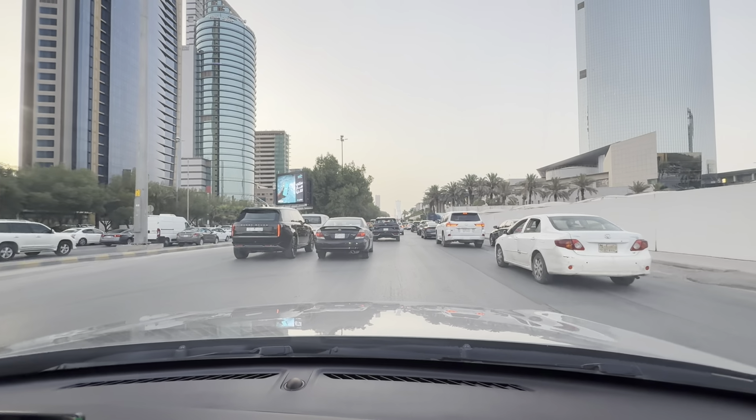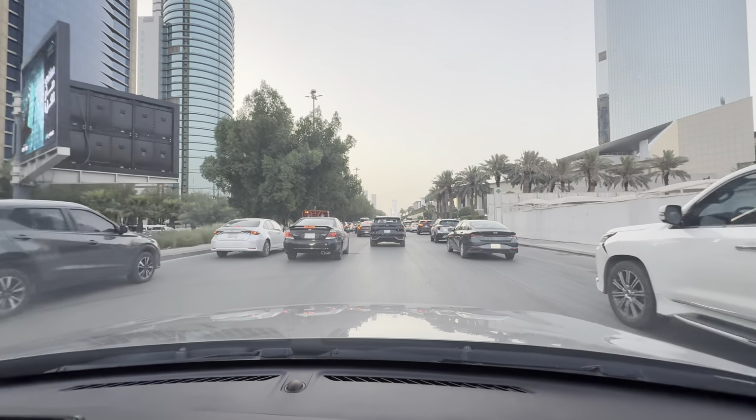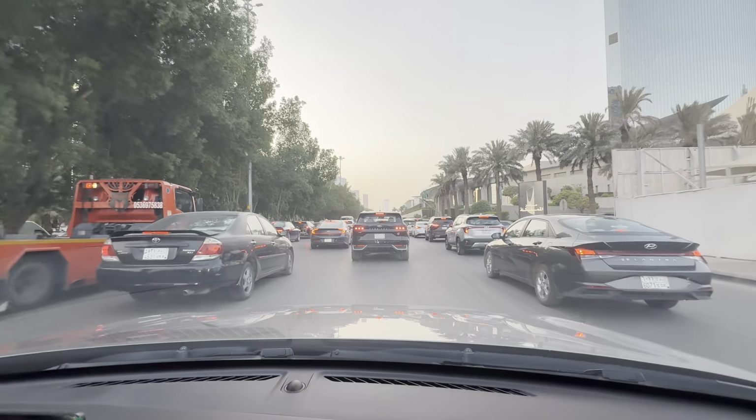It's freaking wild. When I first moved it, just by thinking, it blew my mind for like a day. Like, I just could not wrap my head around it.